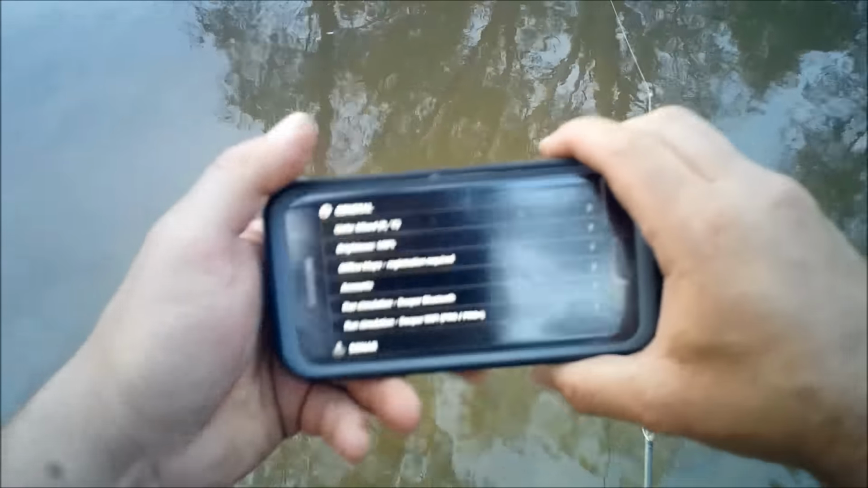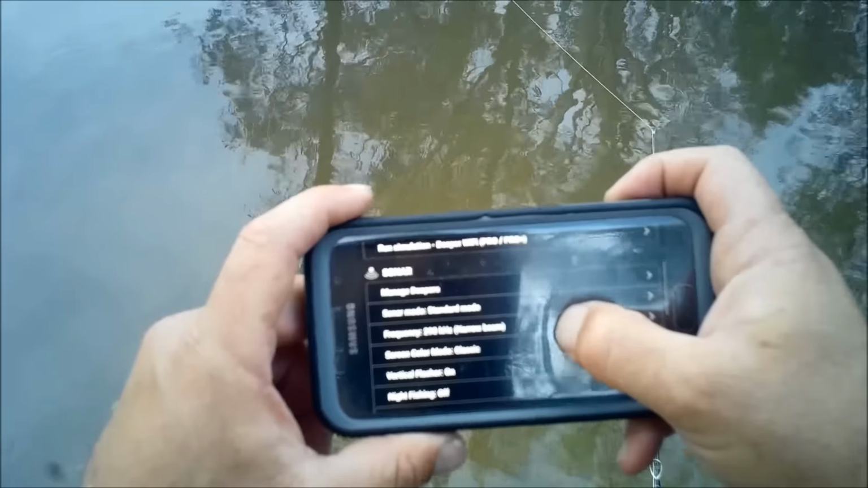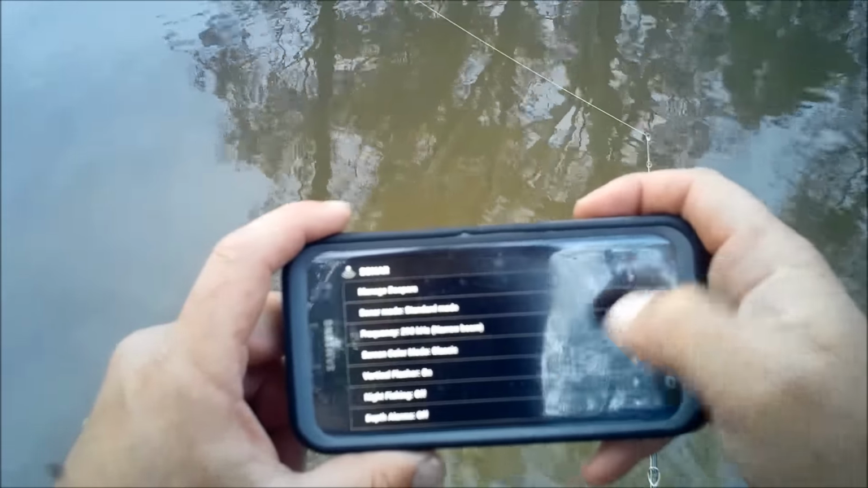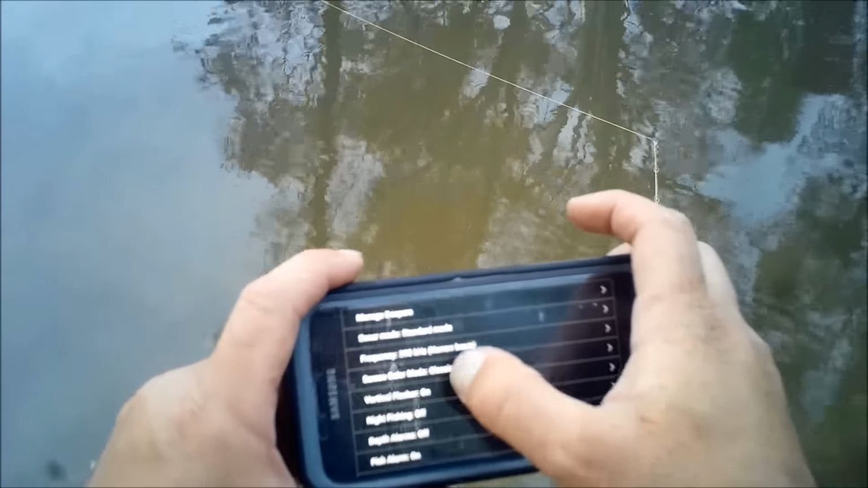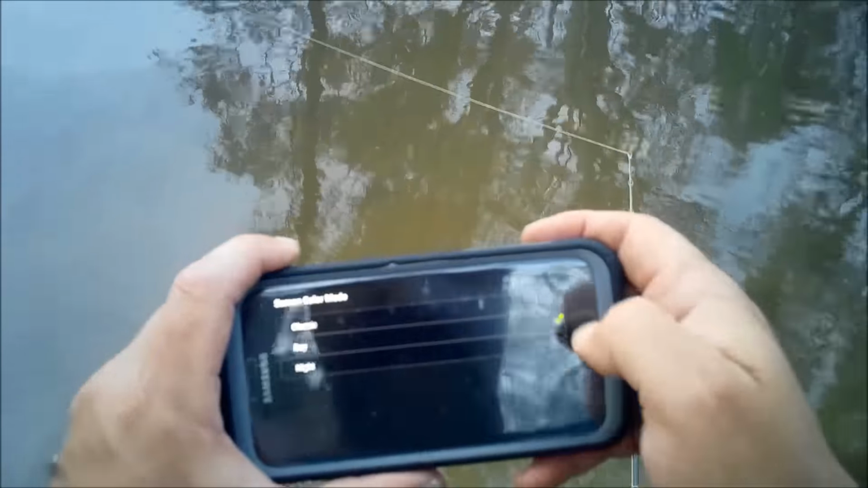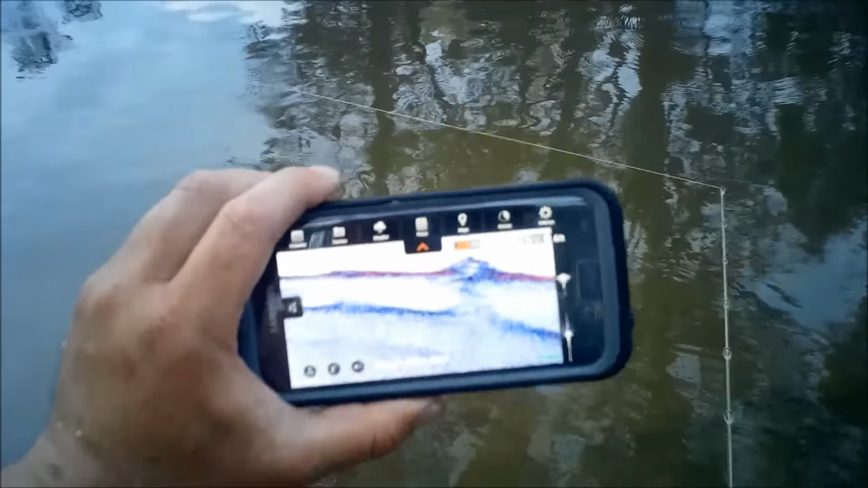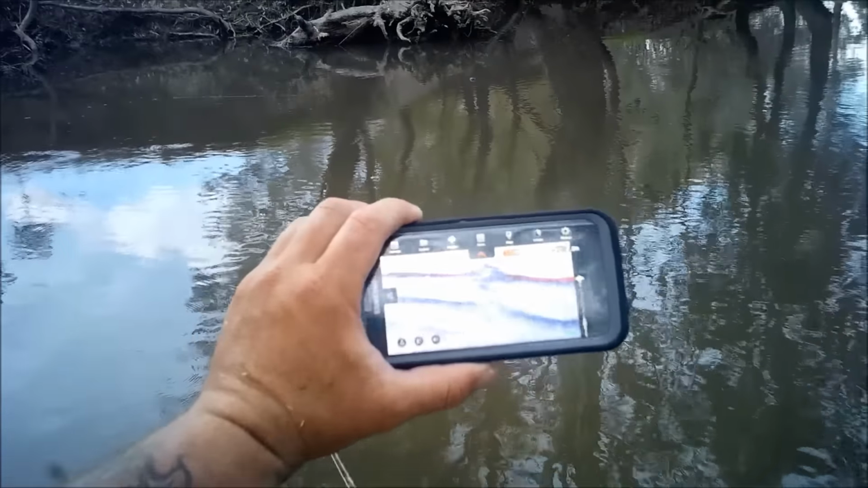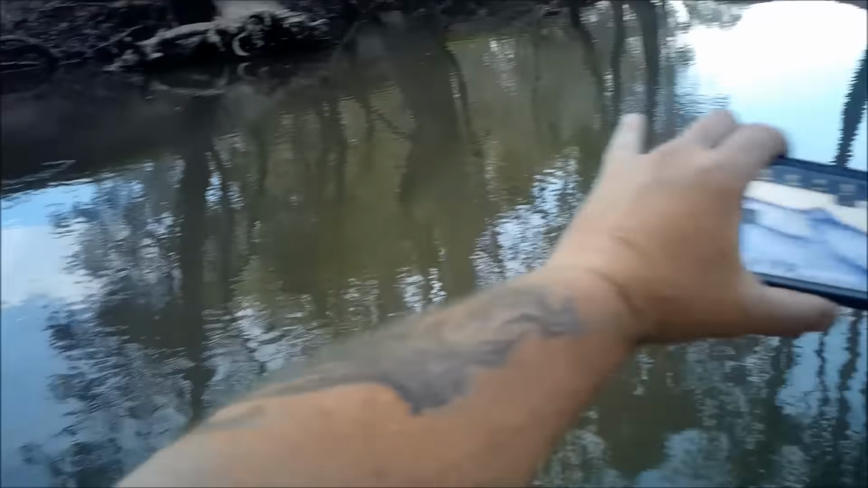I might see if I can change this to daytime mode. Screen colour mode, day. There we go, now that's a lot easier to see, it's a lot brighter. Okay, gee, wow, it's over here, it's in 7 feet. I didn't even realise it had drifted so far. So I can see it started at 3 feet.